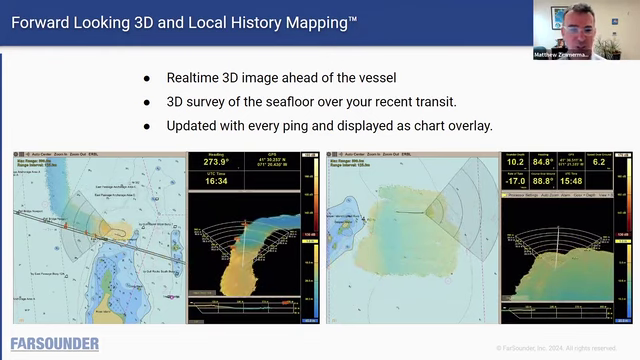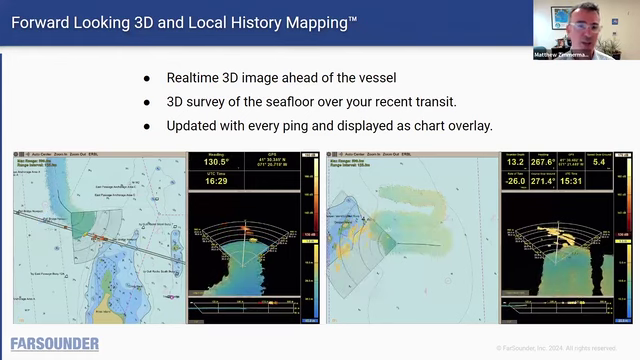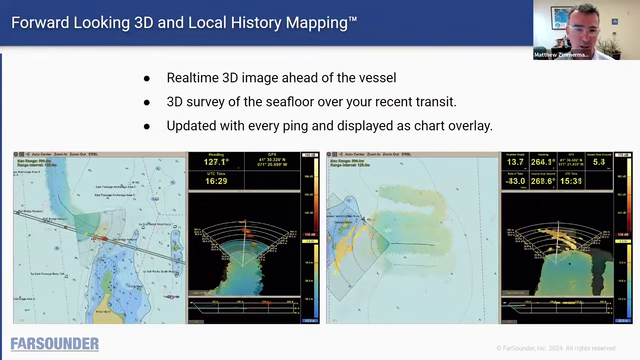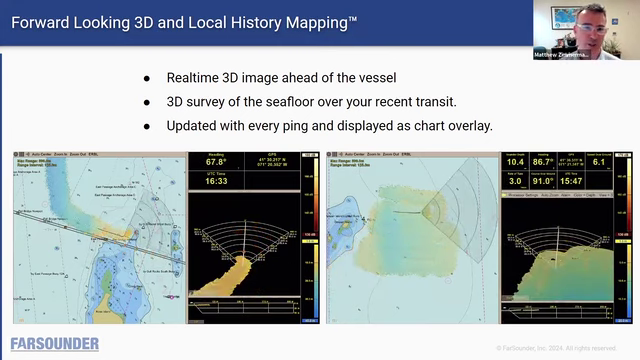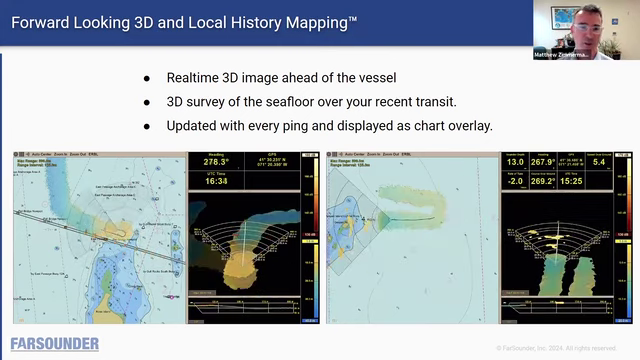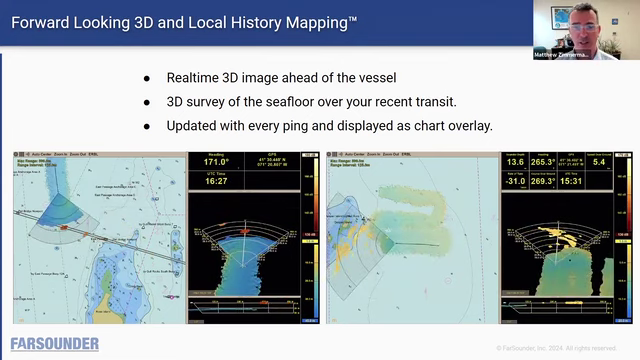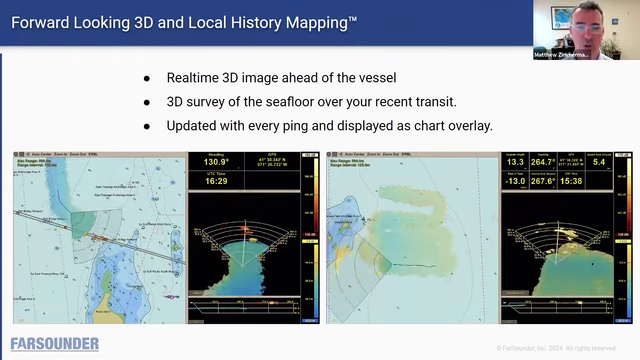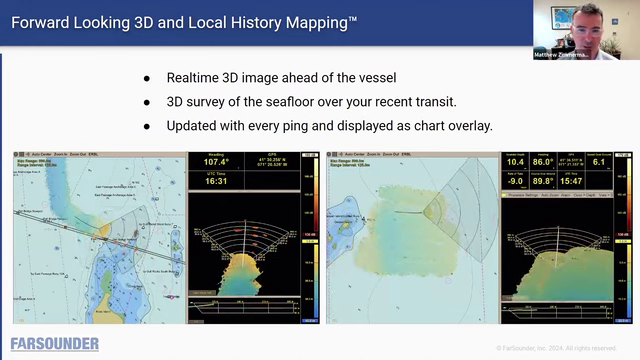We do have functionality through that same network interface, that machine interface, to export our data in real time directly into the QPS ecosystem via their Qinsy survey acquisition software. And you can use our data analogous to how you'd use any traditional down-looking 2D multi-beam inside the QPS ecosystem.